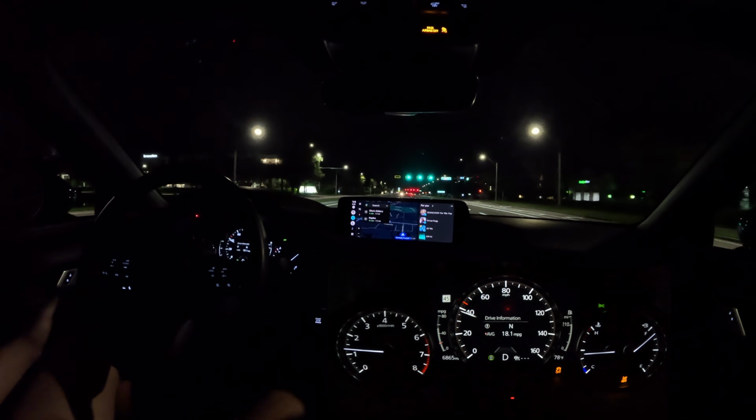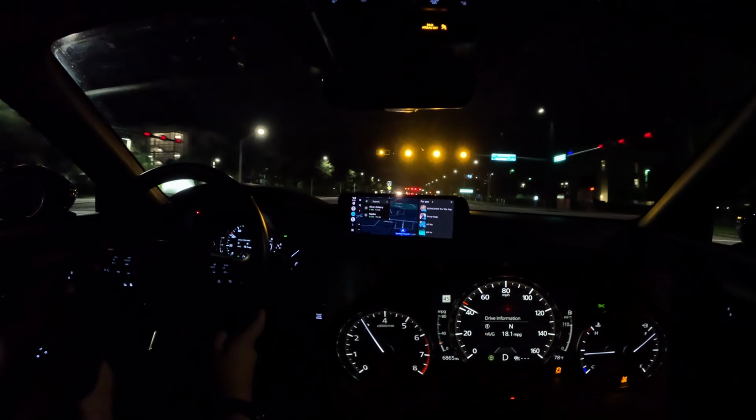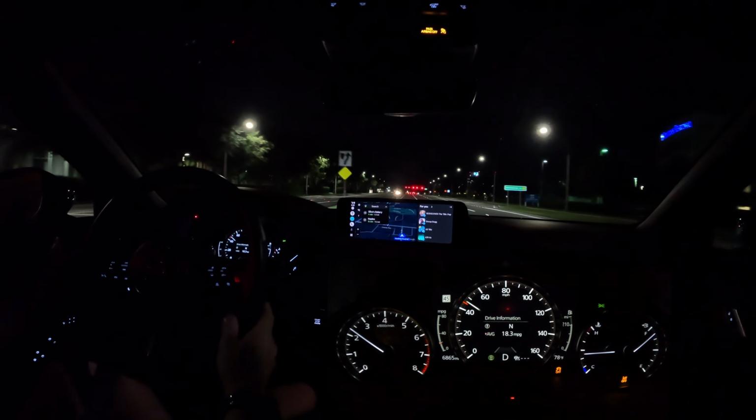But the seat comfort's fantastic in here. Where my elbows rest, I'm gonna go through this, there's no one at that light. What? Why would it turn yellow?